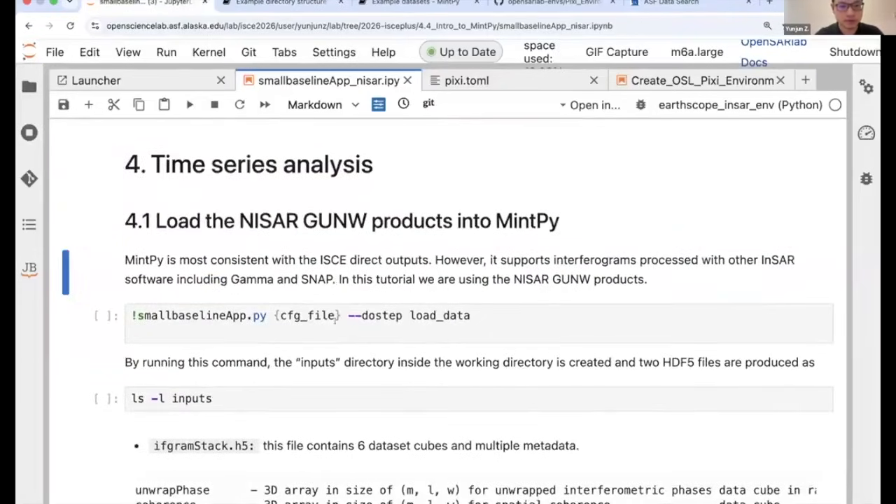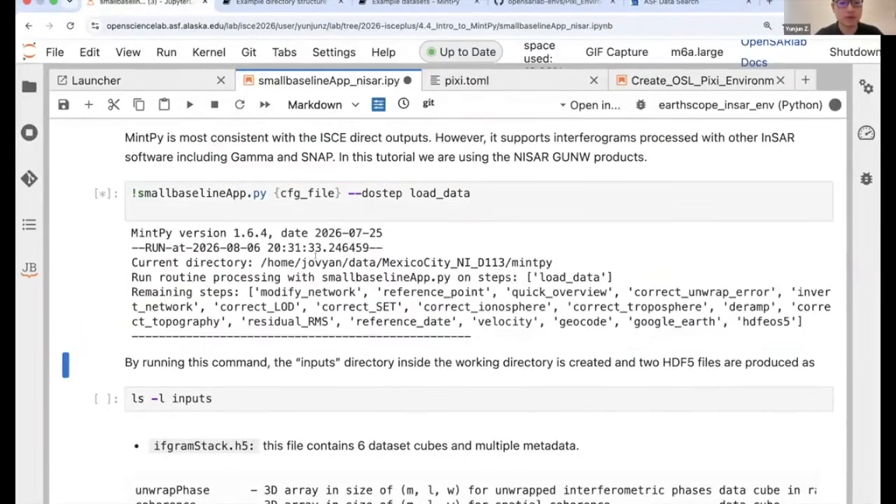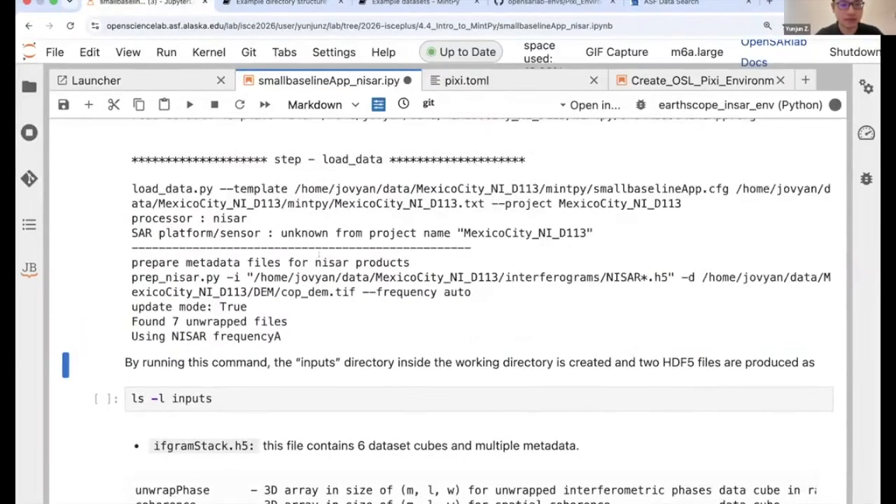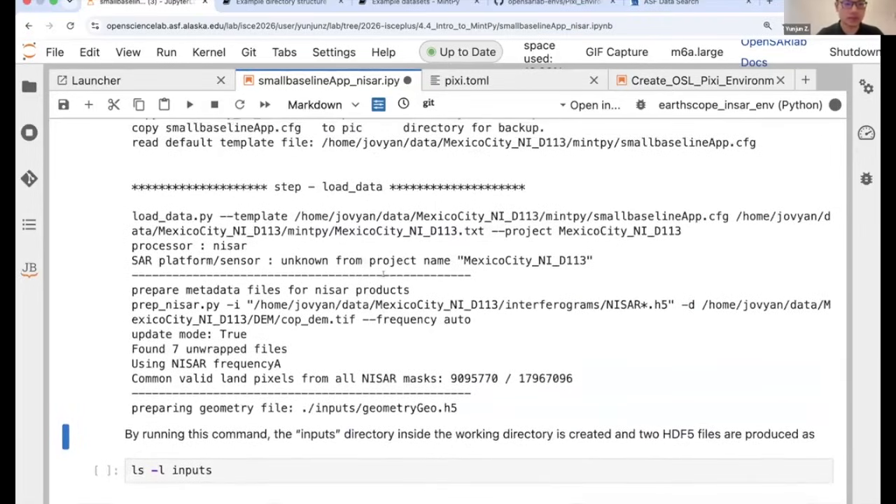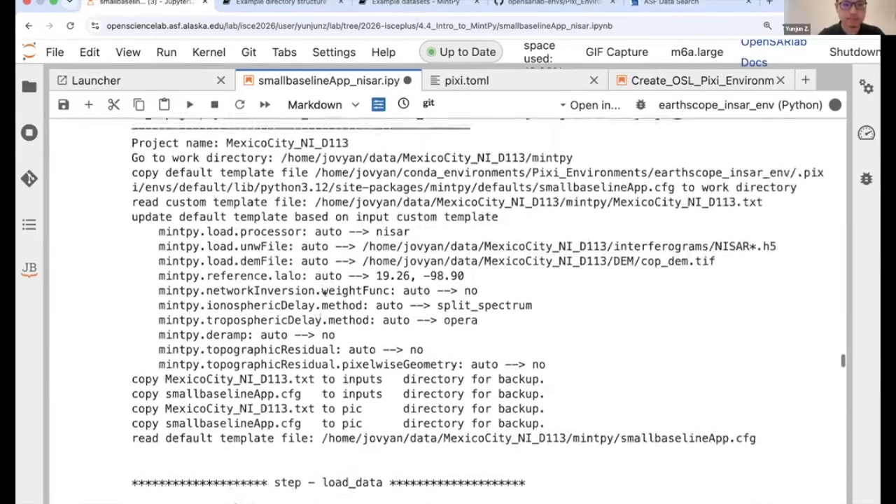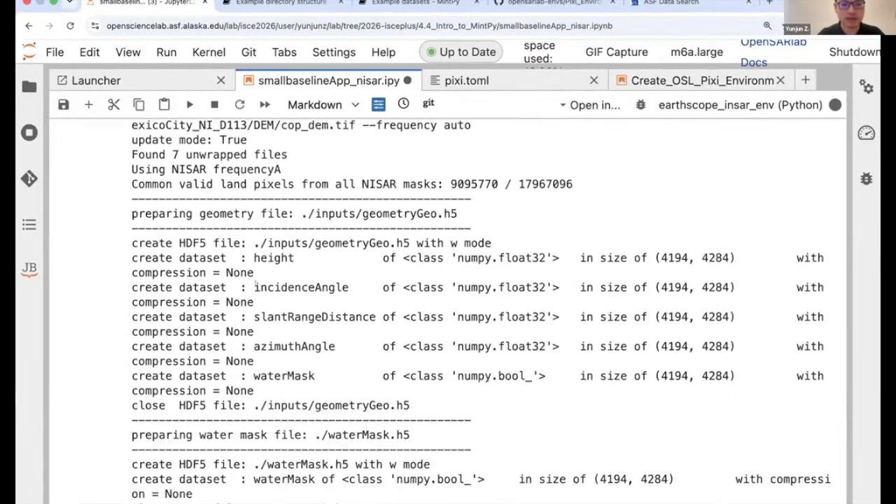So let's go forward. Let's run the first step. We can just run here, which will load the NISAR products into MintPy. And in here, as you can see, it starts generating the geometries, grabbing them from the NISAR H5 files, which include the height, the incidence angle of the line of sight vector, the azimuth angle of the line of sight vector, and the water mask.